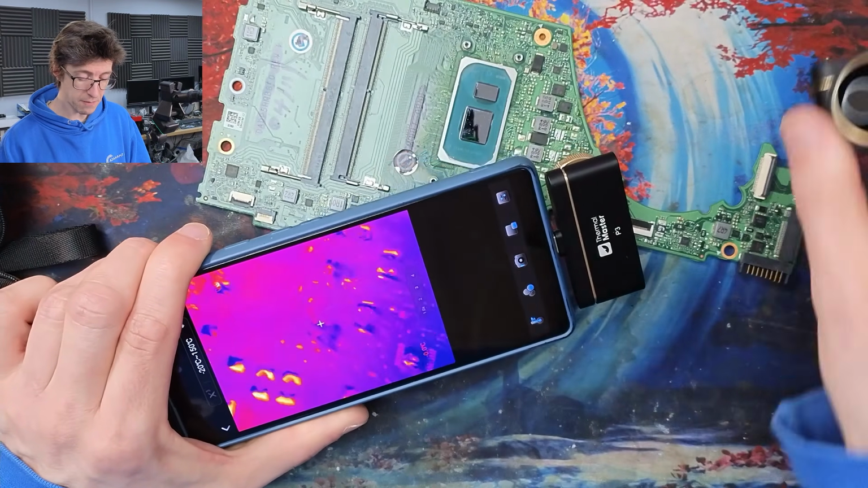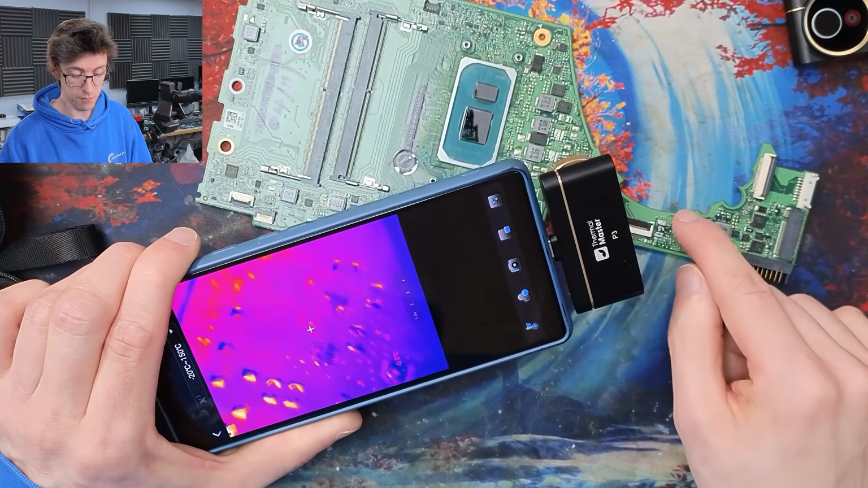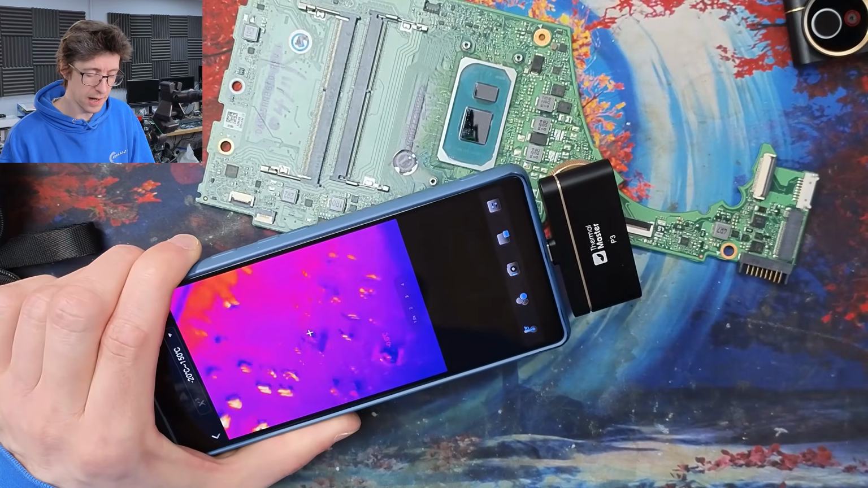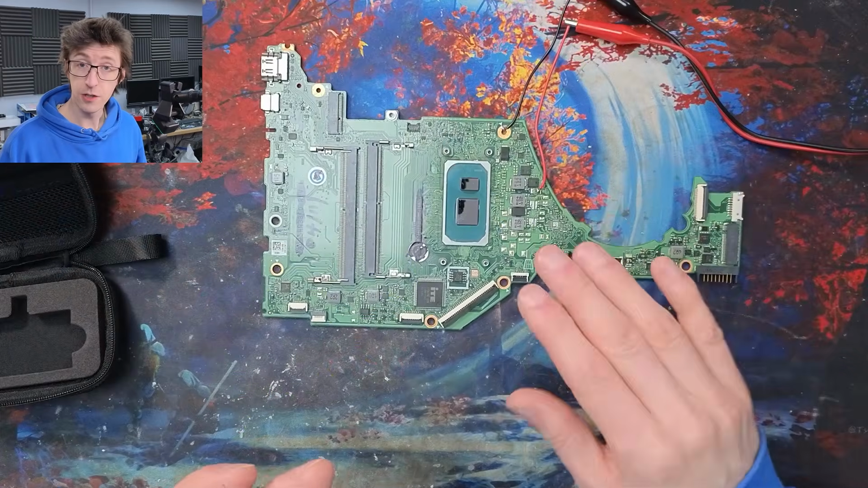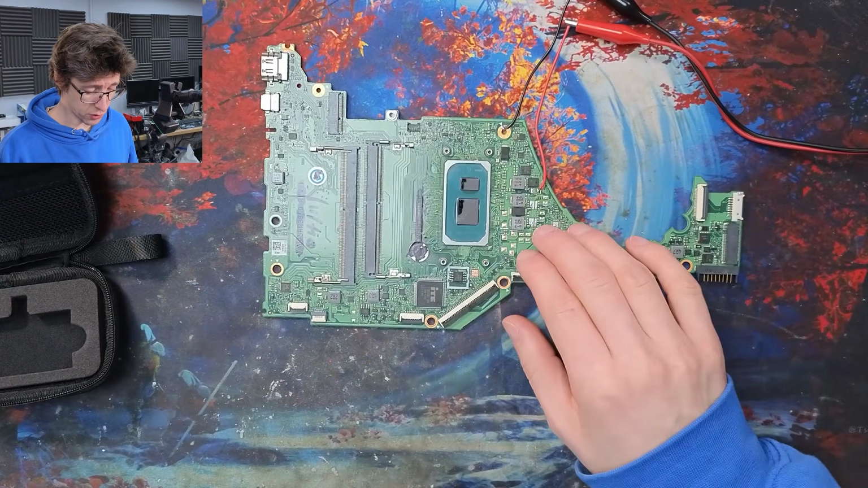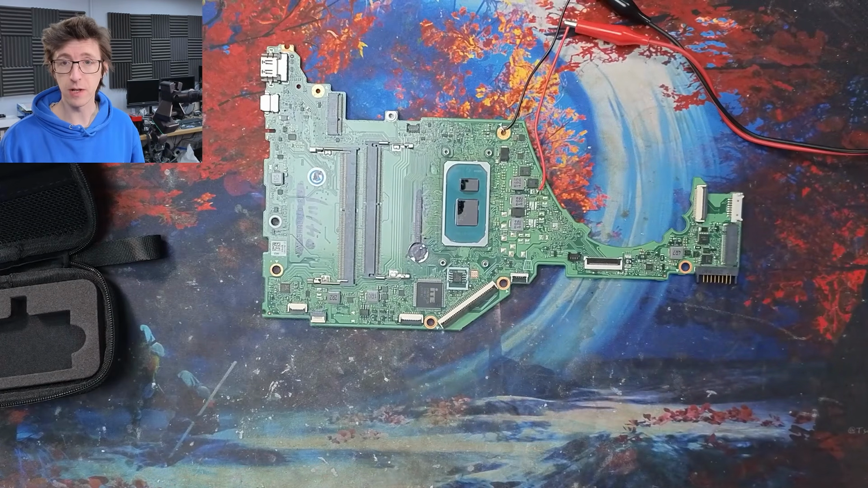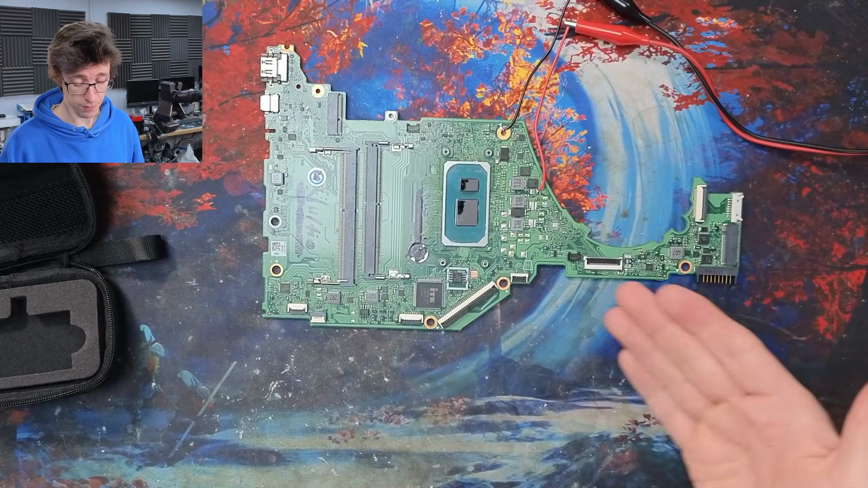So let's do a quick demonstration of what that's going to look like in my use case of circuit board repairs. But then I'm going to show you what the P4 is really good at in ways where the P3 is woefully inadequate. So for demonstration, I've got this motherboard here wired up with a faulty capacitor on it, which is the absolute classic fault that you're going to be using a thermal camera to hunt for.